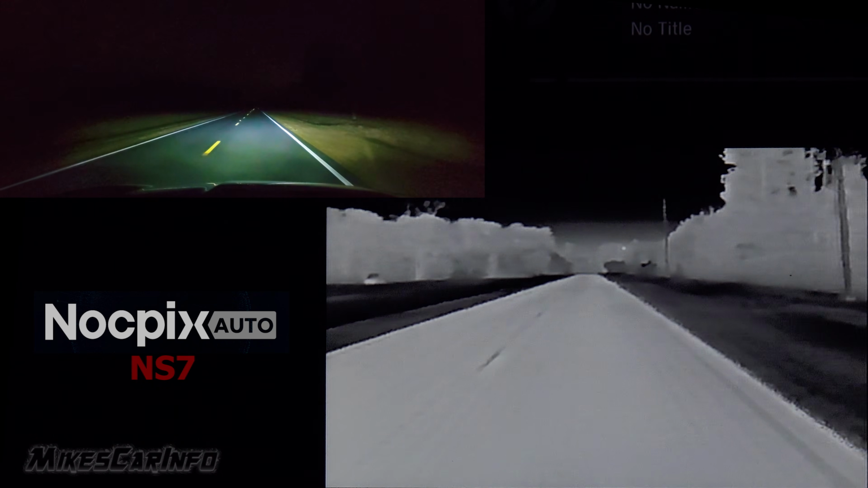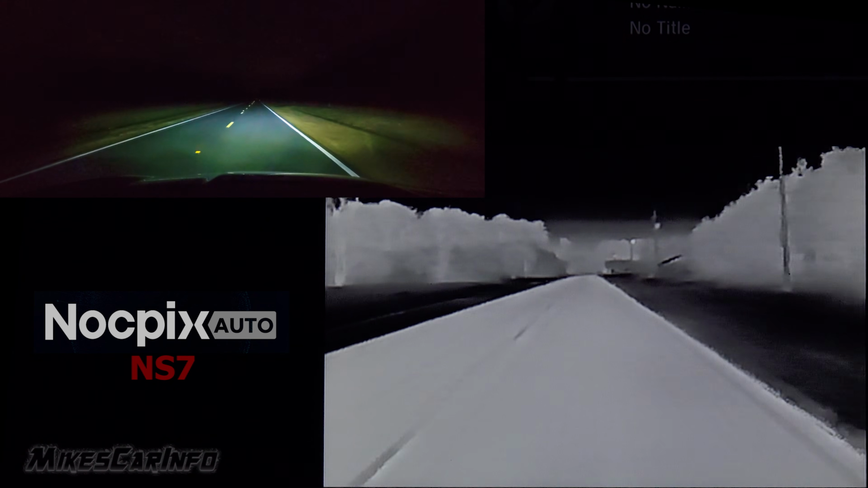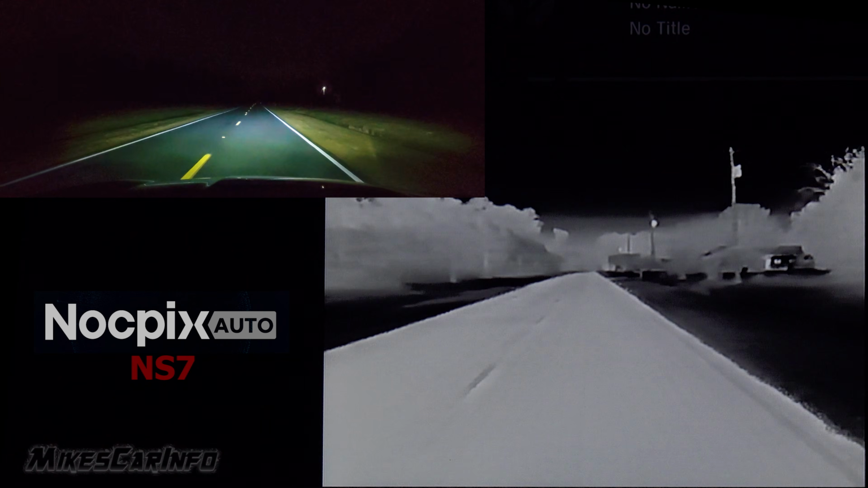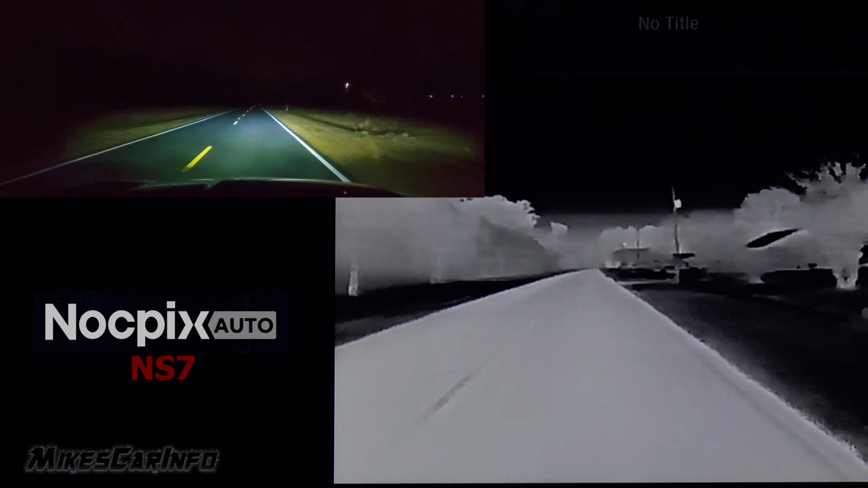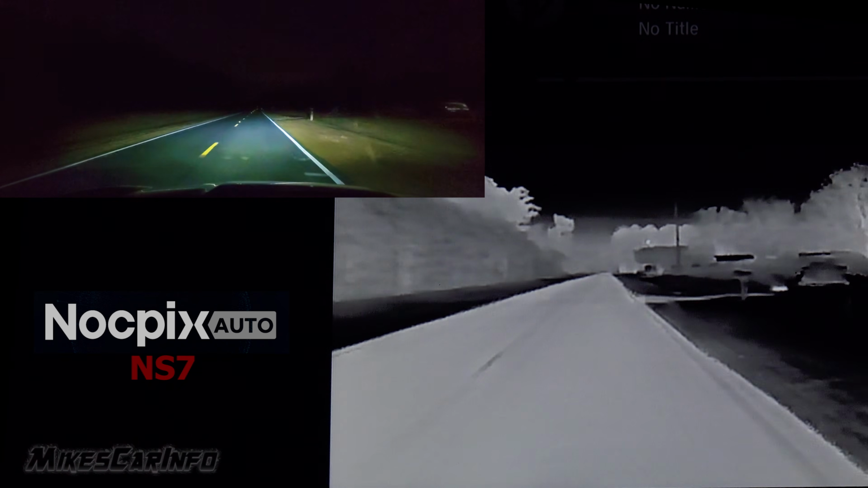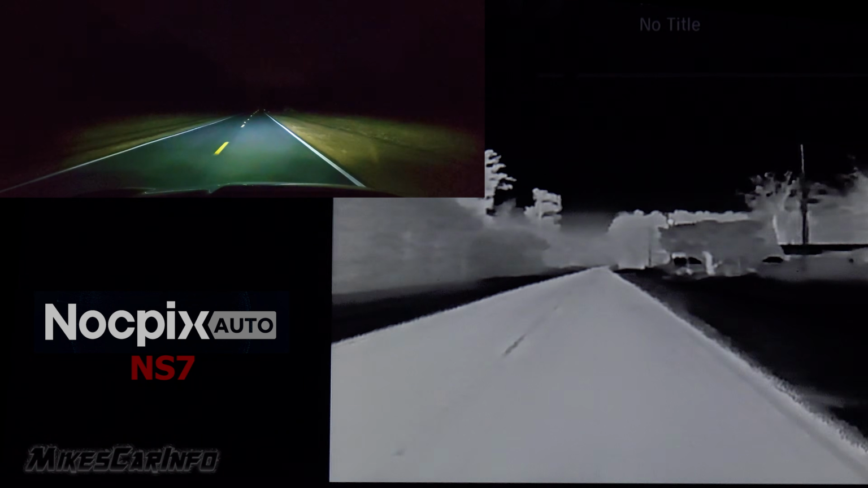Not seeing a lot of animals tonight. Not a lot of activity going on, which is good for me, but there are a couple examples of what it looks like when there's an animal and a person in front of the camera, the thermal imaging, and also cars and stuff like that.